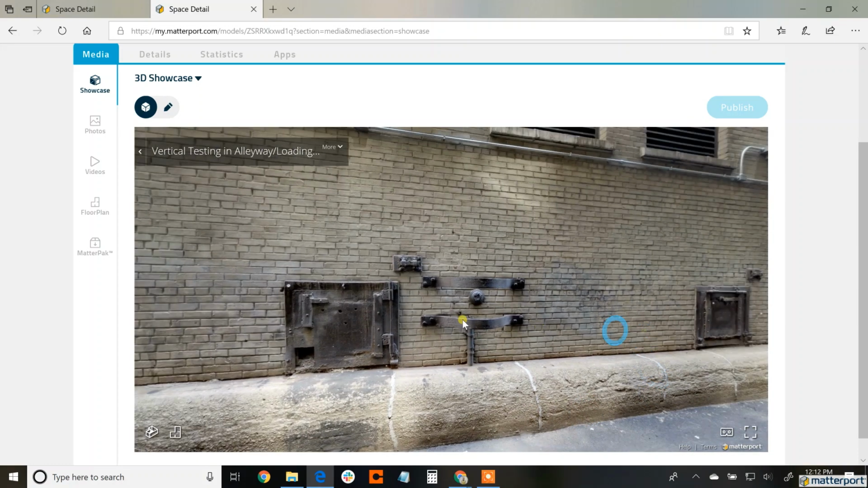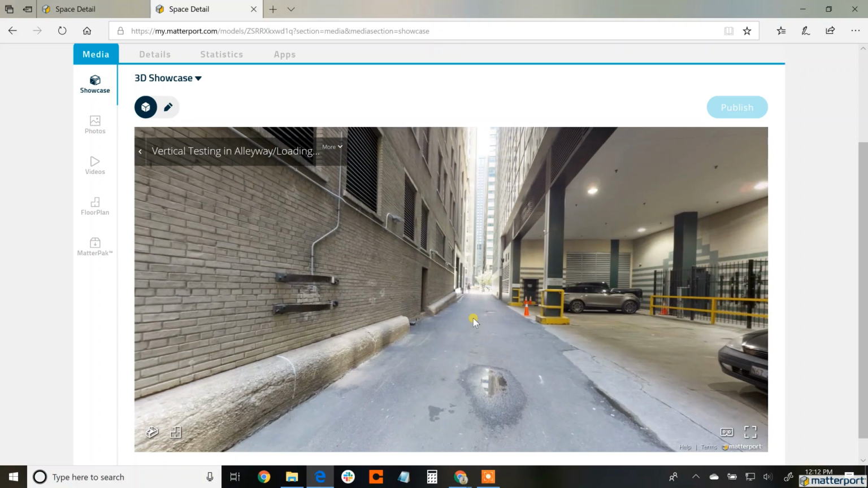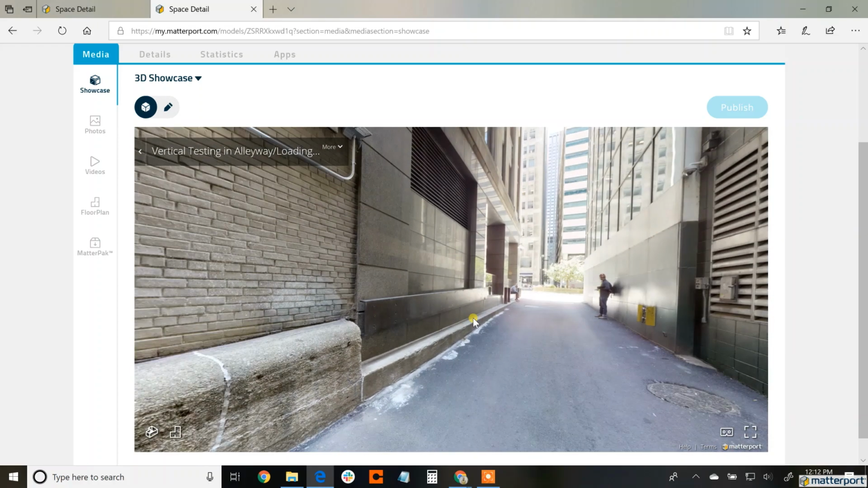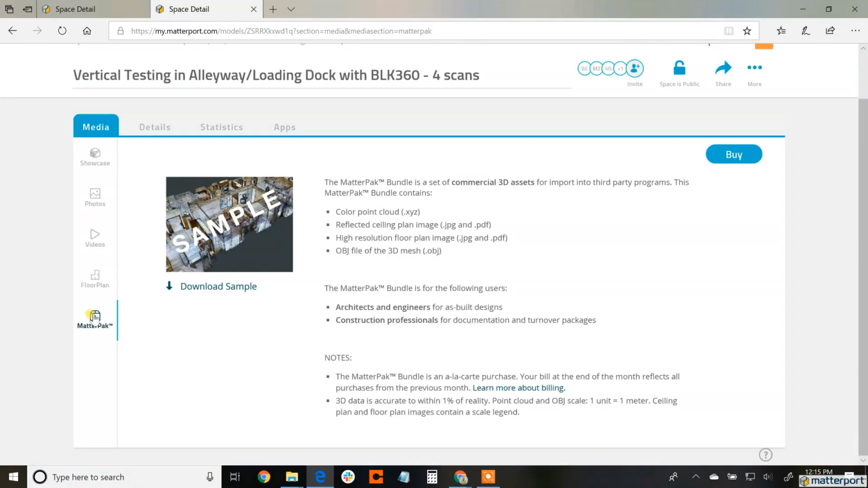If you compared it to a Pro 2 camera, the Pro 2 camera would work in this situation, in this space, this outdoor space, the camera would work. You have less locations, so if you need to examine fine detail, the Pro 2 might be a more appropriate tool. But for the BLK360 outdoors, this is a great demonstration.